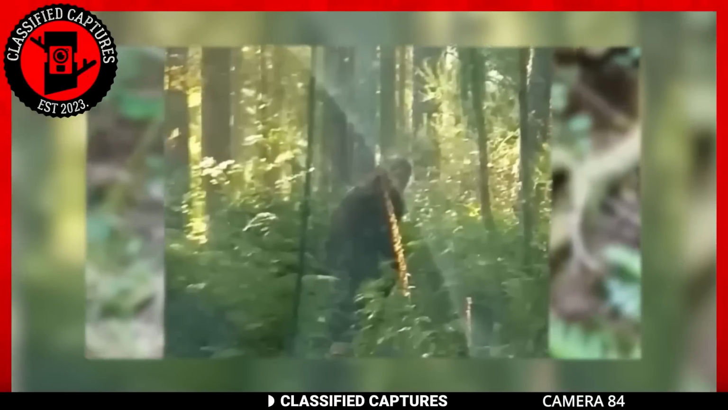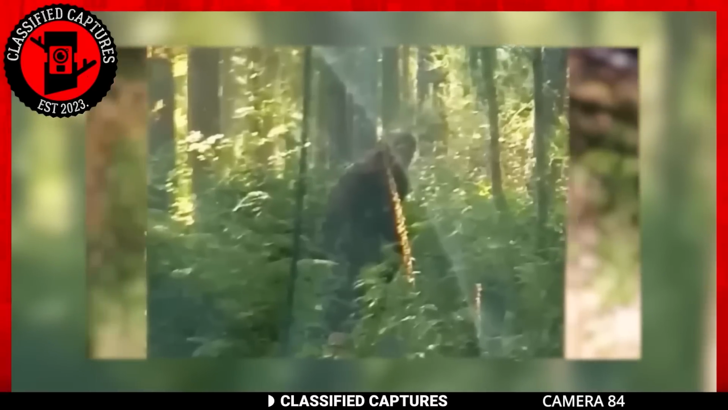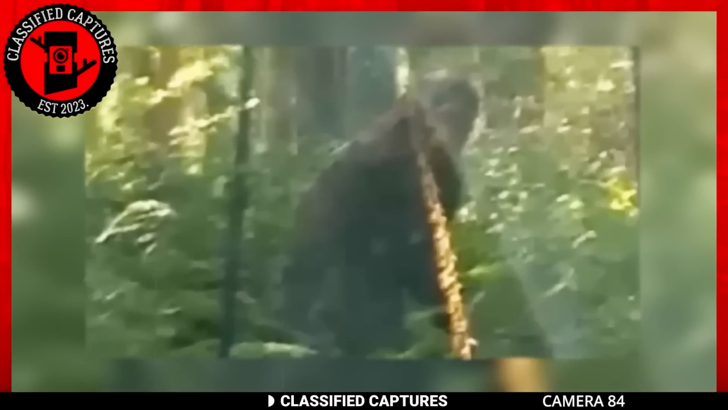Yet, the fleeting nature of the encounter lends an air of mystique, with the creature vanishing into the shadows before further evidence could be obtained. The blurred quality of the image becomes a tantalizing enigma, leaving us to decipher its secrets.